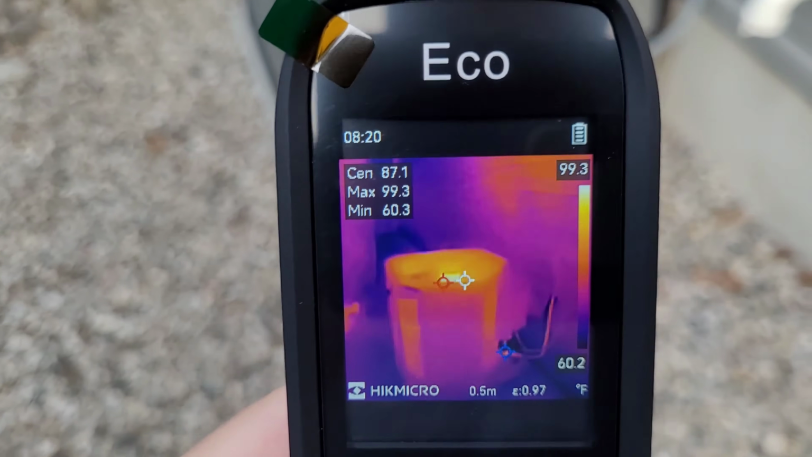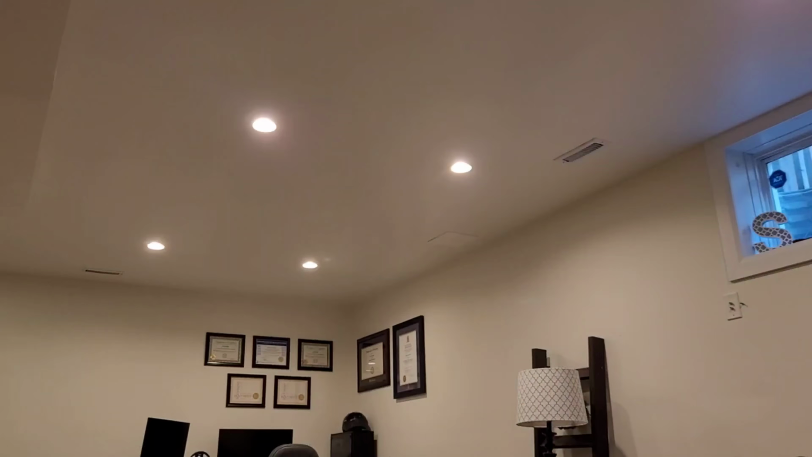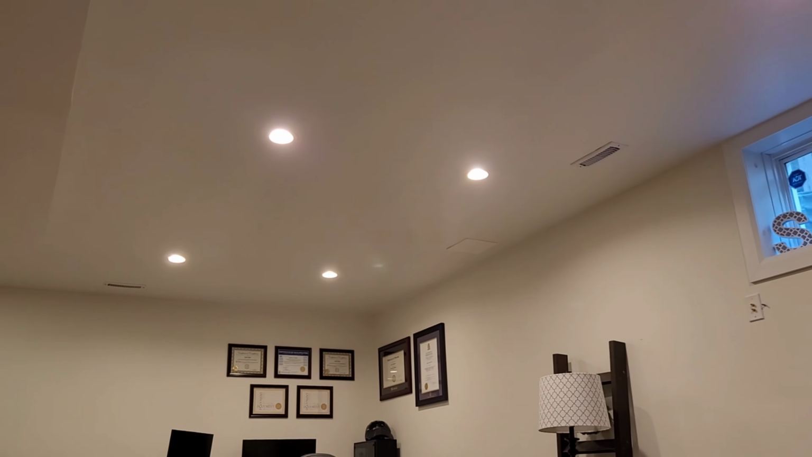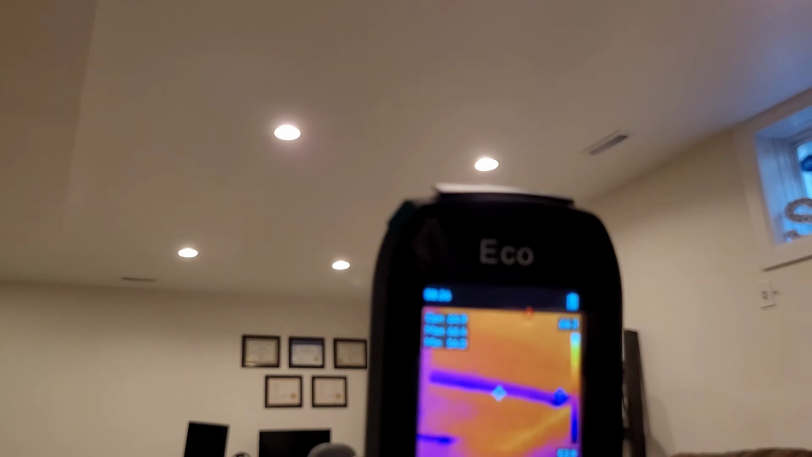You even see a little bit of heat up on my siding there from the discharge. I didn't really plan to give you a full tour of my house, but I'm kind of getting a little carried away with this thing. Every room I go into, I seem to find something new and cool.